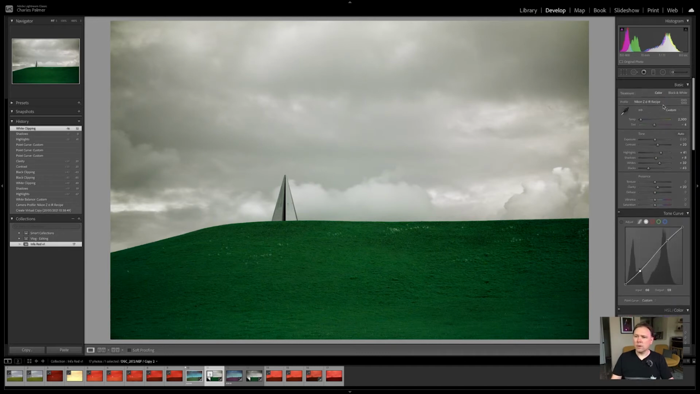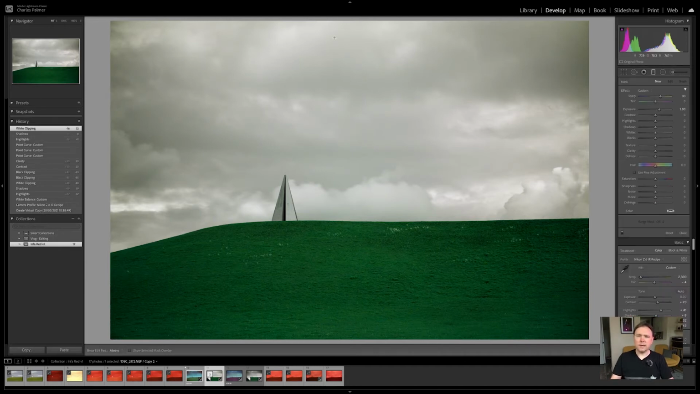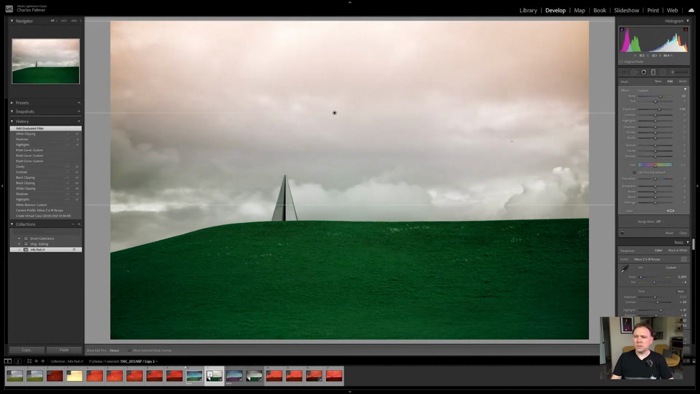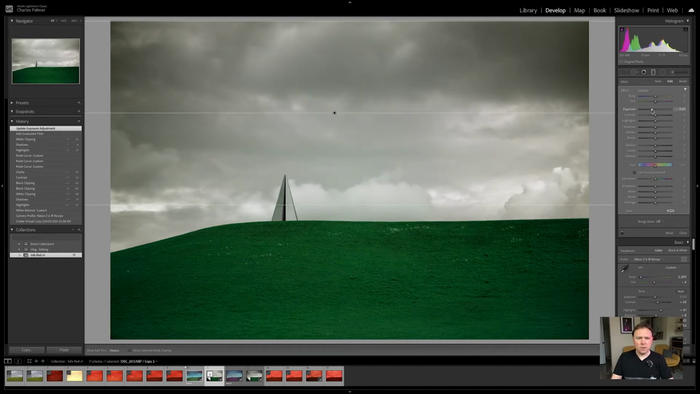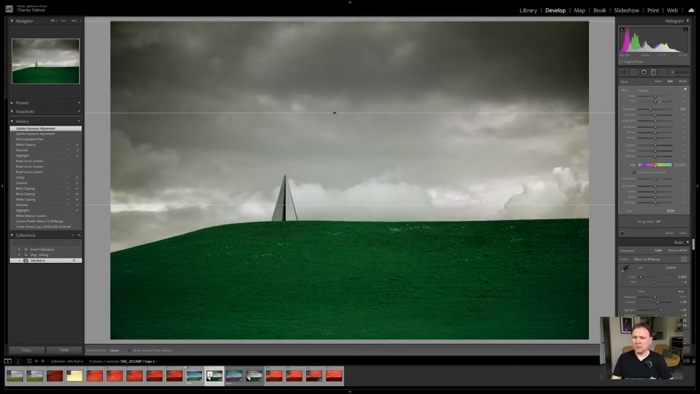Oh, and next I'm just going to add a gradient to the sky, just so I can reduce the exposure. So just going to double click effect, and this will just reset my gradient. And I'm going to drop my exposure until I really darkened up some of those clouds. I think that's looking just as I want now. I'm happy with that.